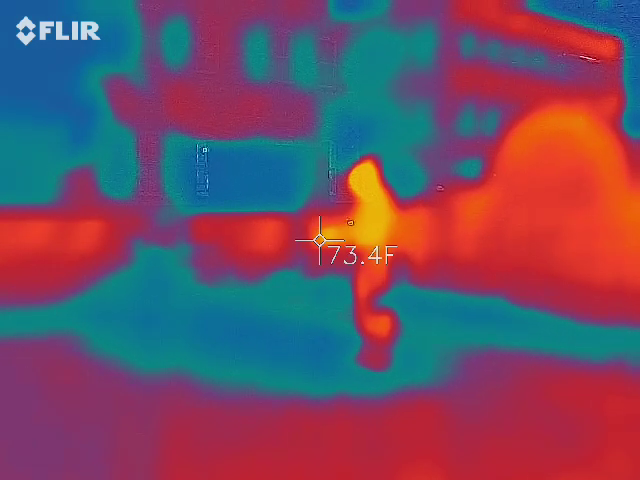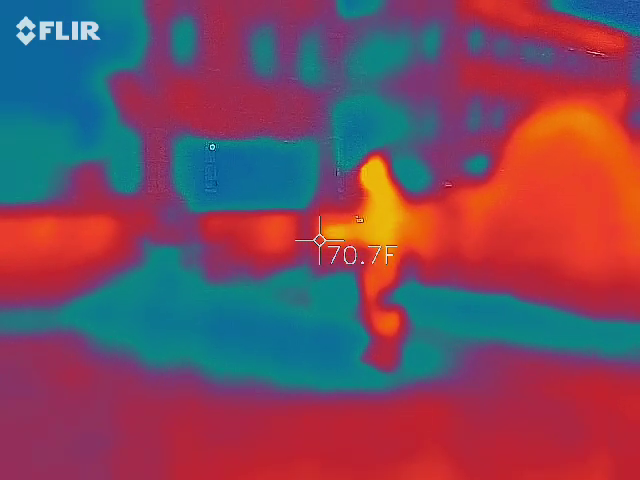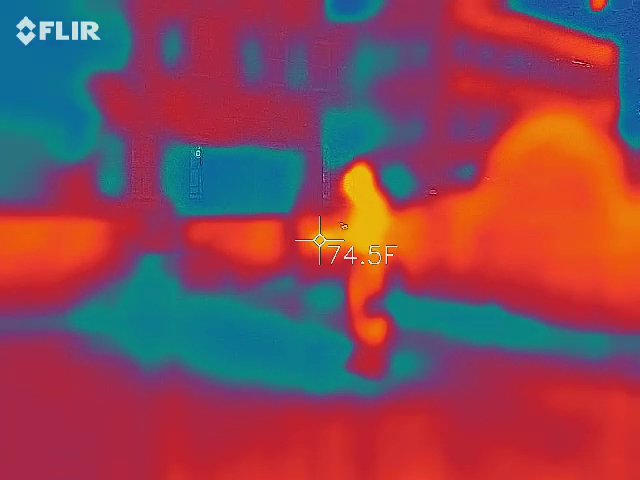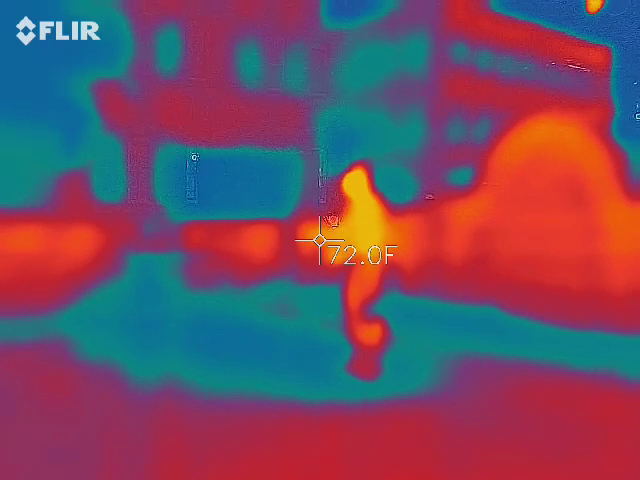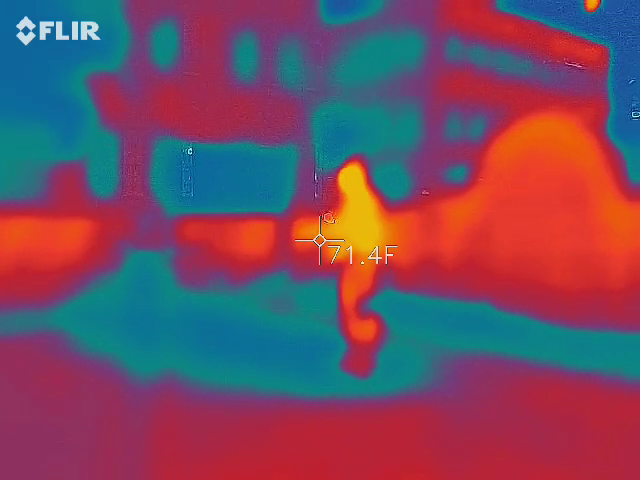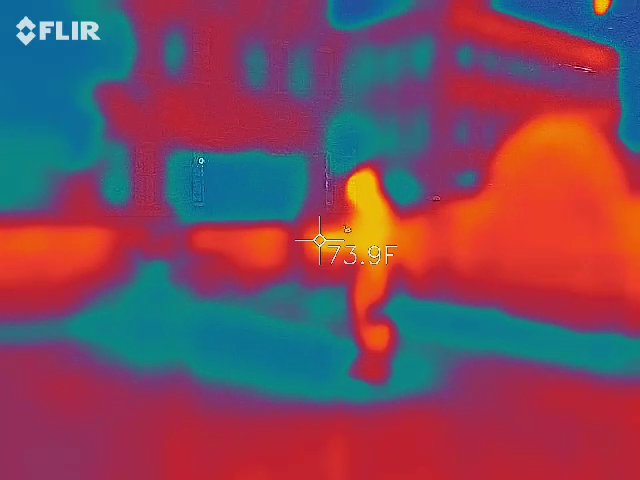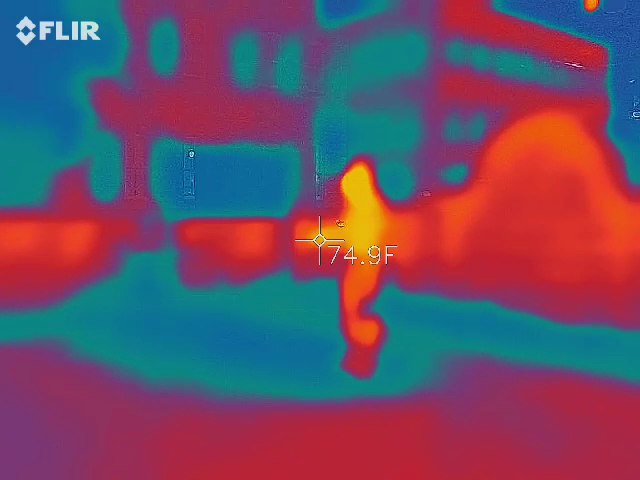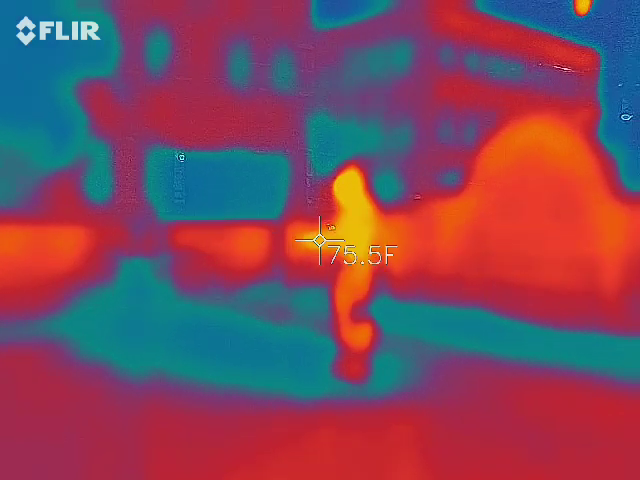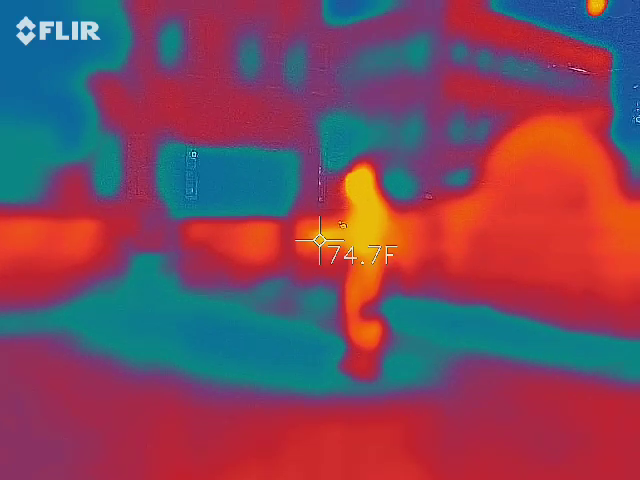Now it says 61. I'm at like 72. Are you getting the wall or me, right around the device? The crosshair is on the device. Yeah, it's still reading 61 and not changing.